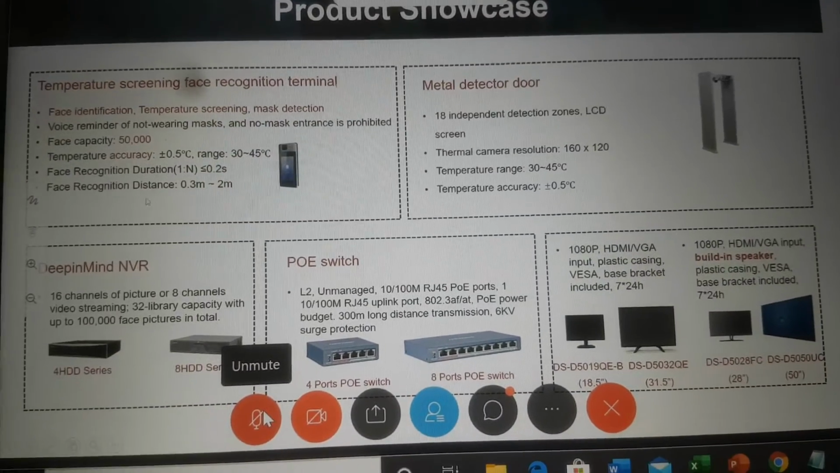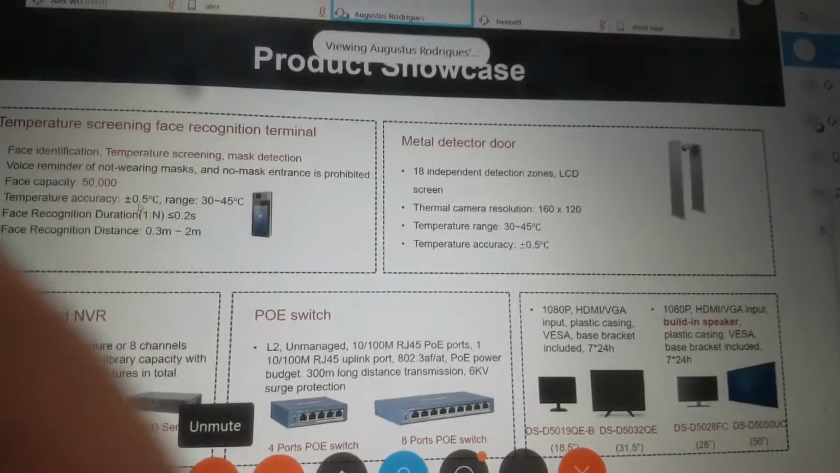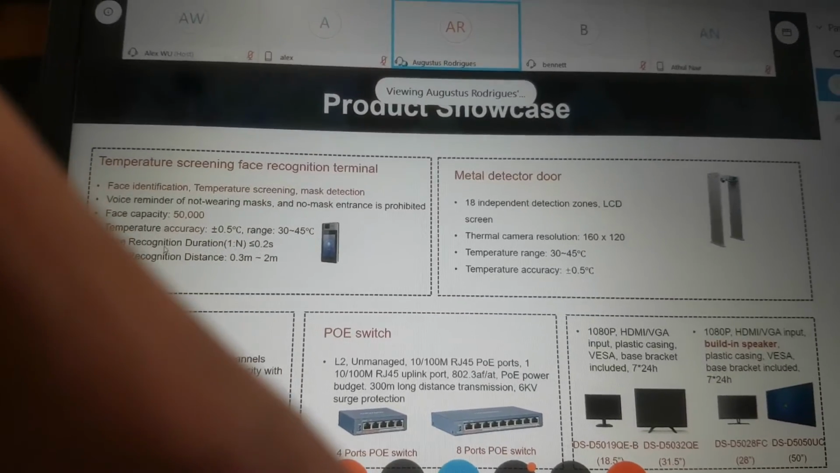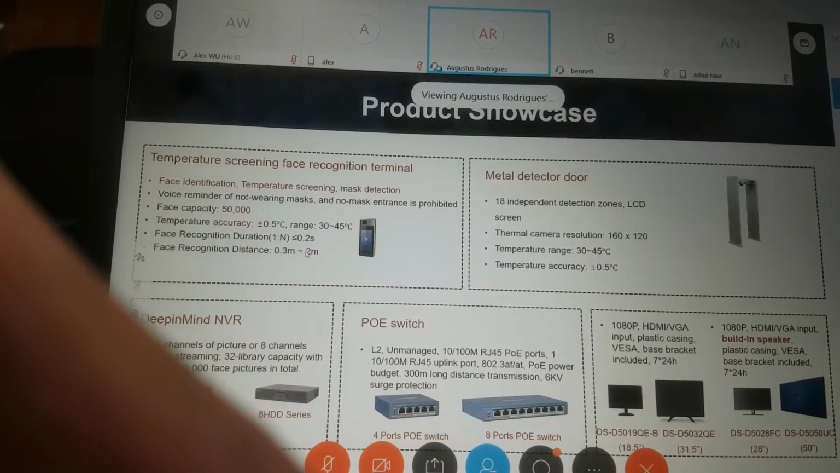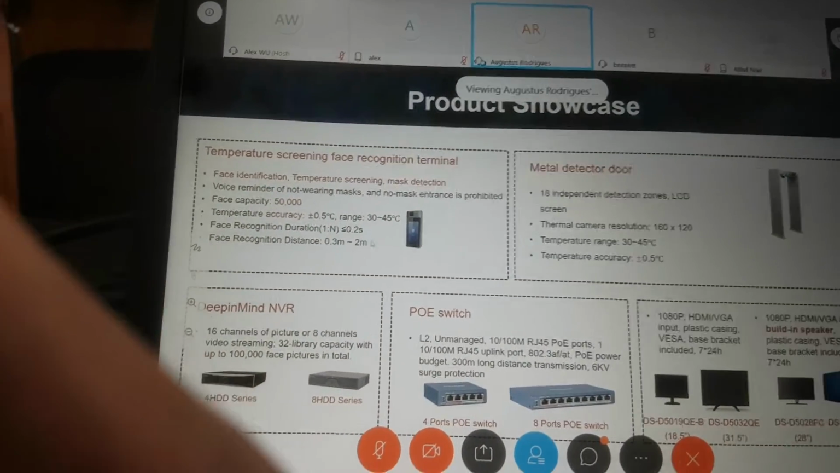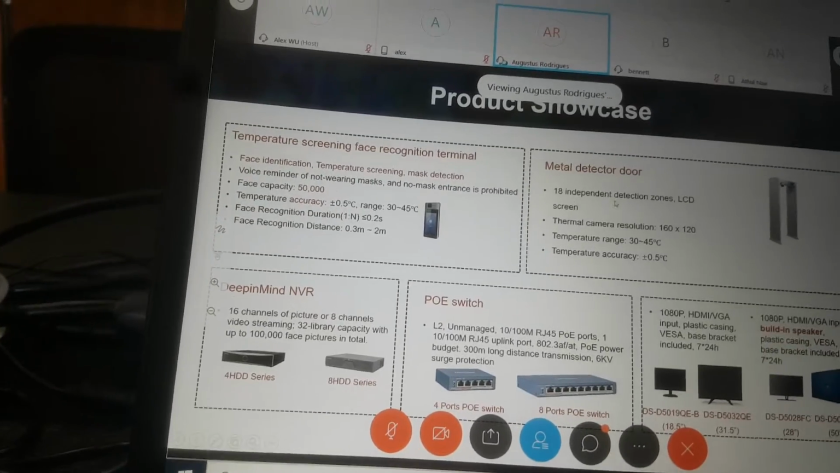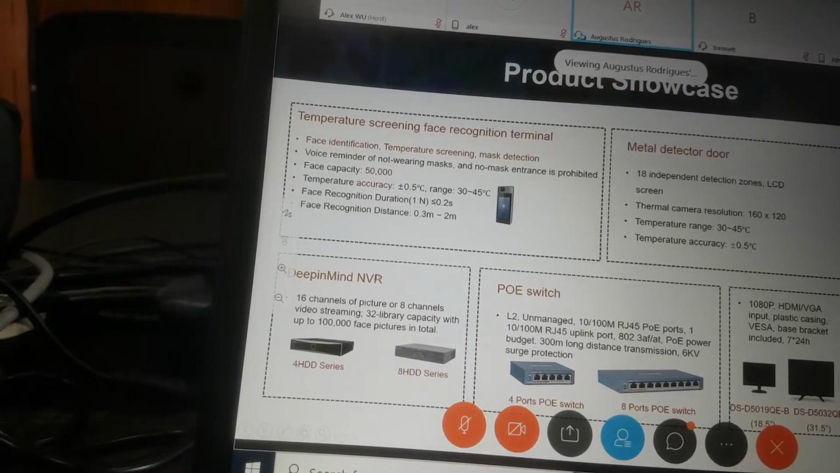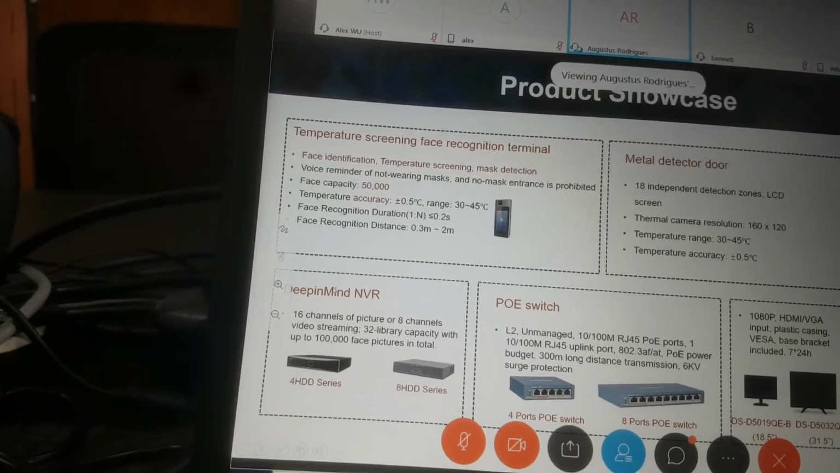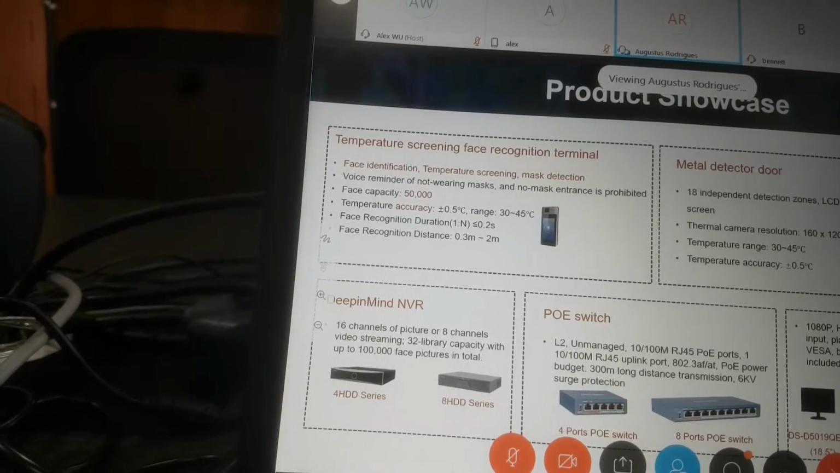Then, as I said, we have face terminals. We can go up to 50,000 faces here with an accuracy of 0.5, and face recognition duration is 0.2 seconds. The distance is 0.3 to 2 meters. This is a metal door indicator. As I said, 18 independent detection zones are there. The rest of the parameters remain the same, and we have the Deepinmind NVR also to do the face recognition function and get detailed reporting.